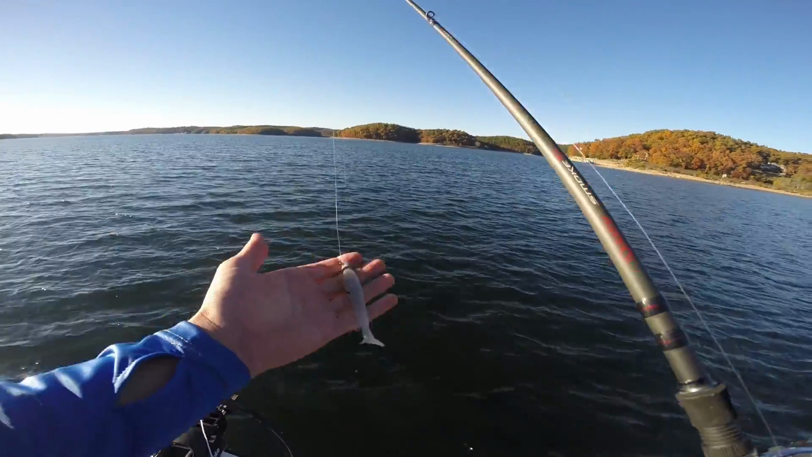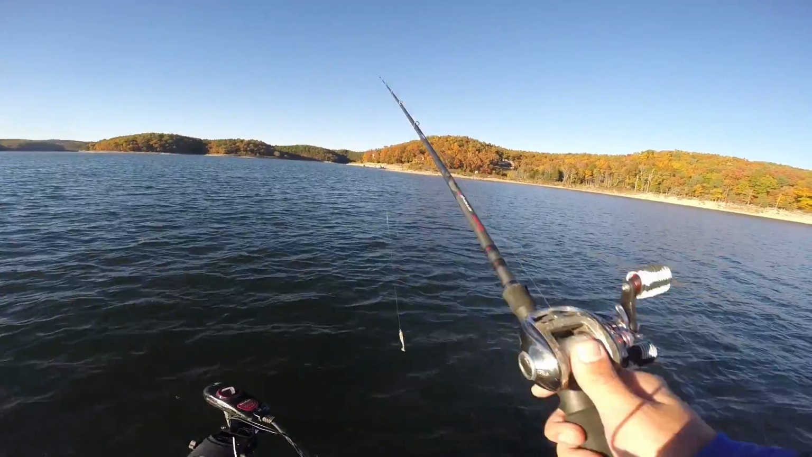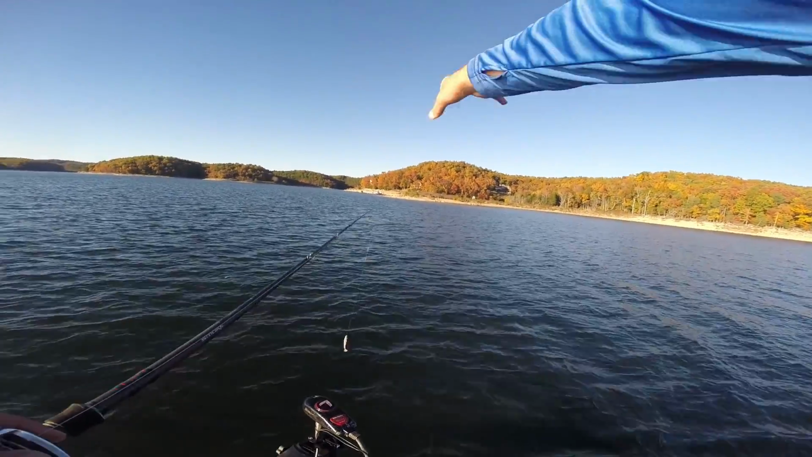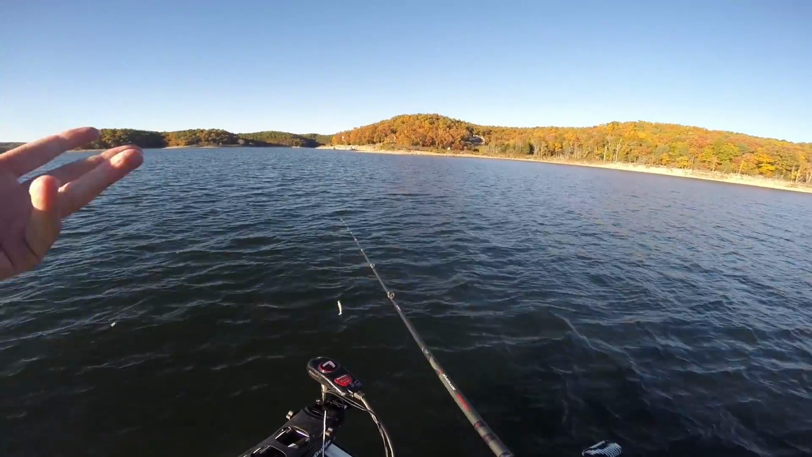It's like clockwork right now with this swim bait. Again, just finding those suspended fish out here offshore, and these fish are actually not that far off the bank. They're just kind of in that 30-35 foot water range, and just suspended over brush, rocks, all kinds of stuff.